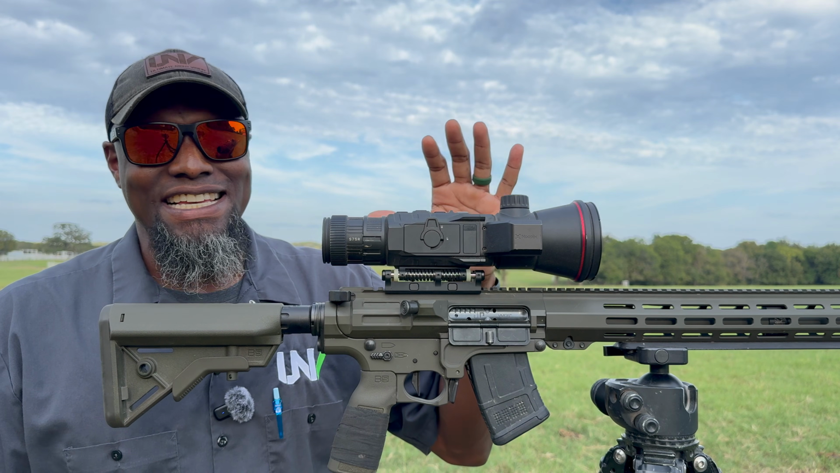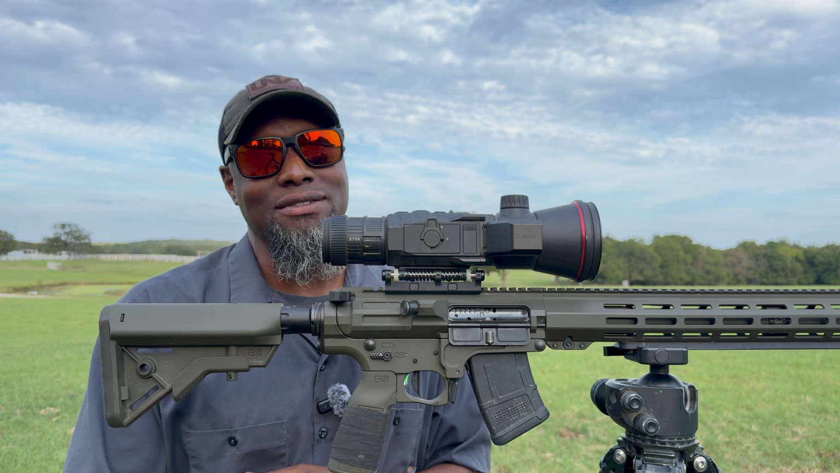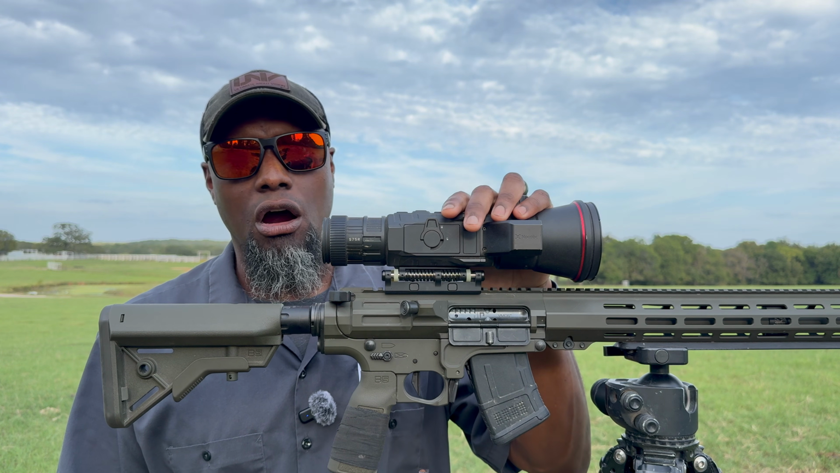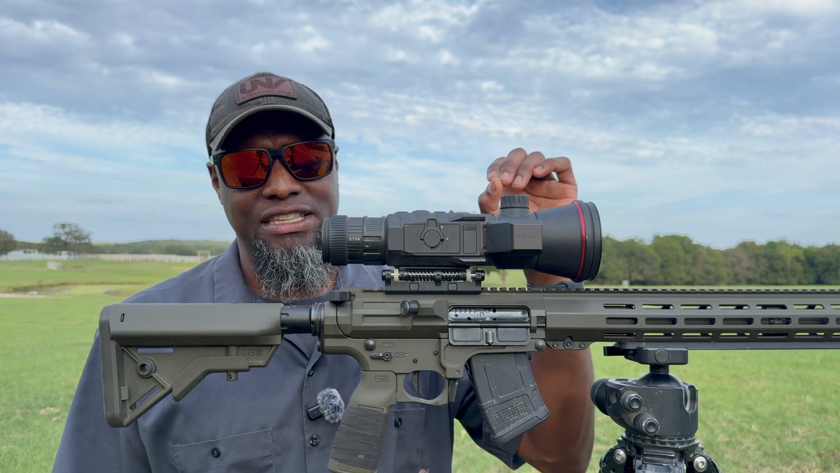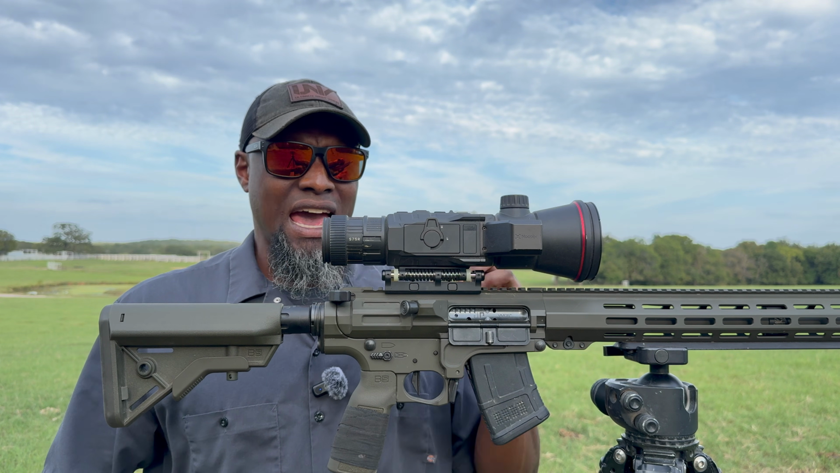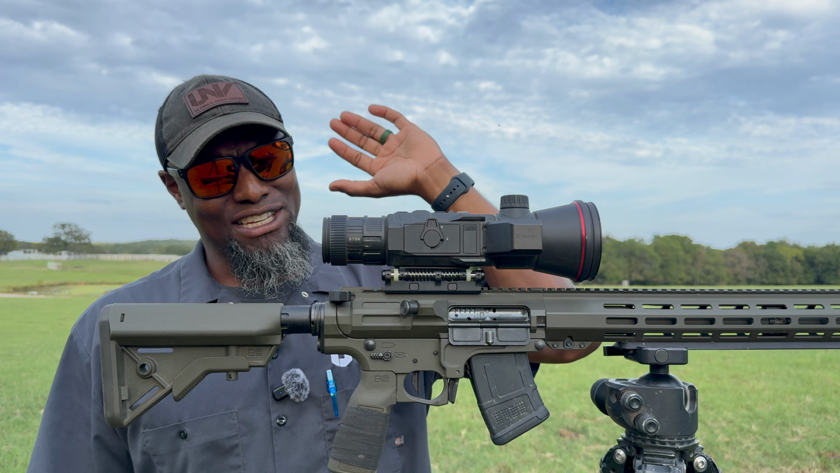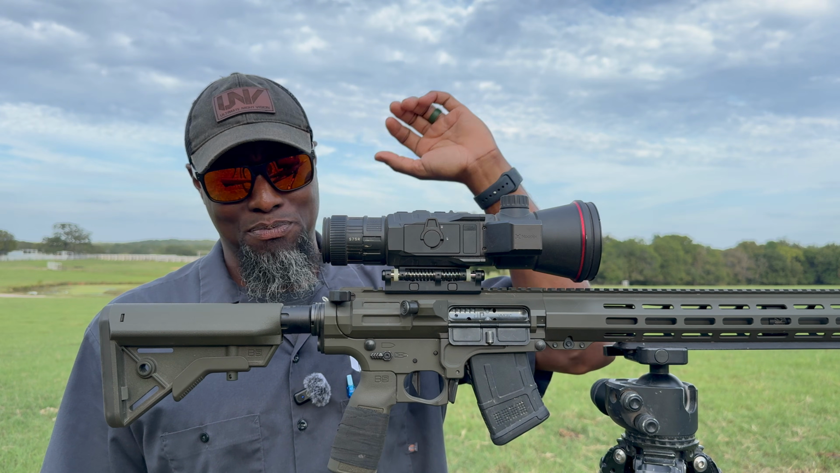The image quality is insane. It's 1280, and there's nobody else in the industry that comes close to what these people are doing. The old RS75 was sweet. It was badass. You guys seen it. It was nice and crisp, but the frame rate was just a tad bit slow. I ignored that. I kept hunting with it. I had a ton of fun with that optic, and it's been retired.